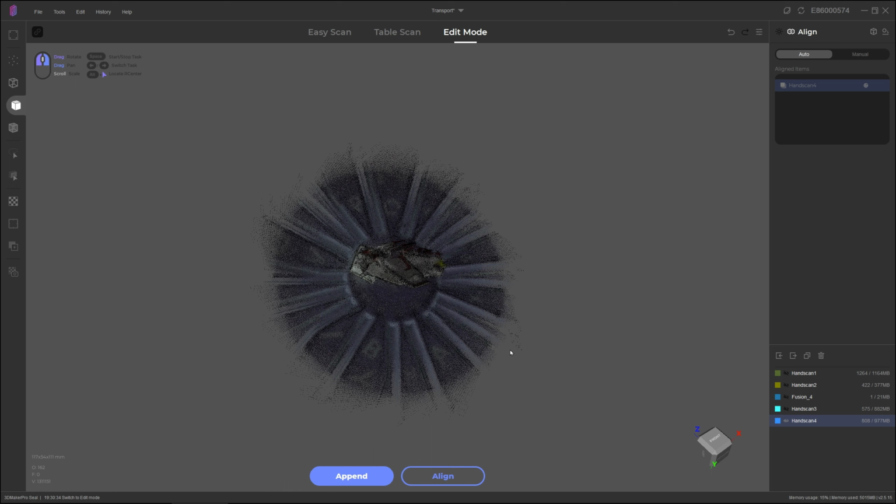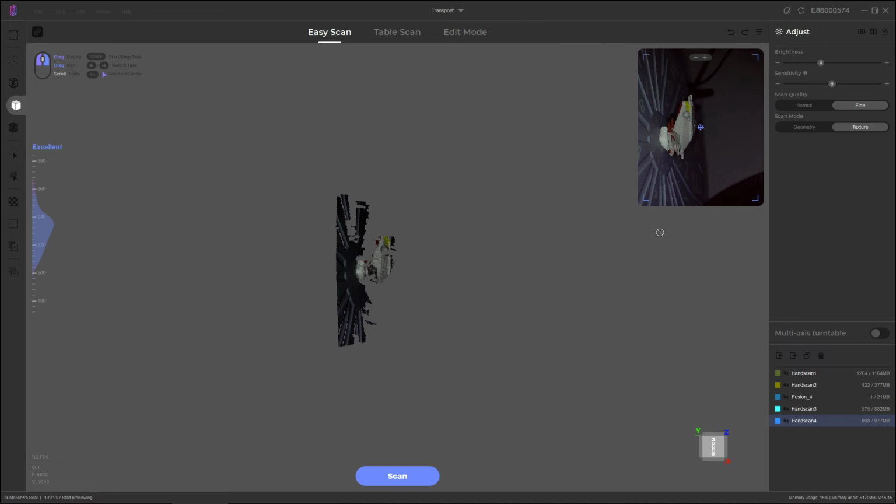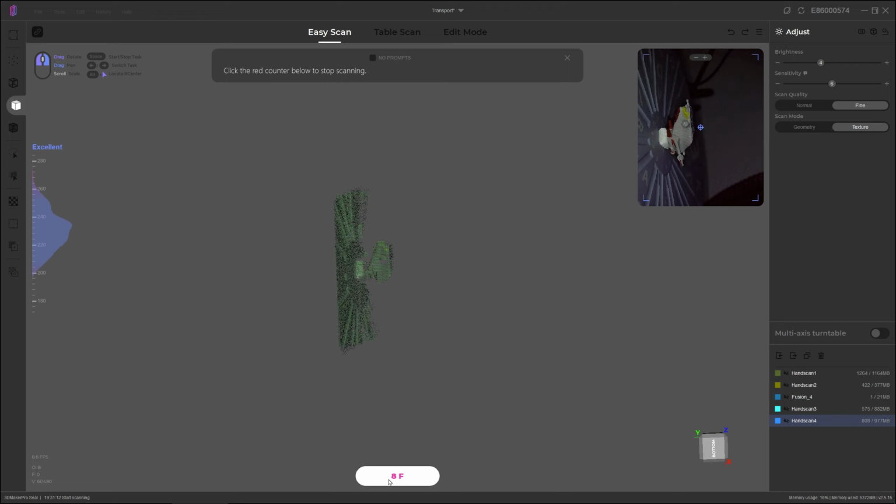One of the downsides of using the easy scan over the table scan is that you'll need to manually remove the table, so it won't automatically delete as it does with the table scan. Generally with the table scan, as soon as it finishes, you'll find that the table itself will be pink, and all you need to do is hit the delete key when the scan finishes, and you'll find that it automatically deletes the table most times for you.